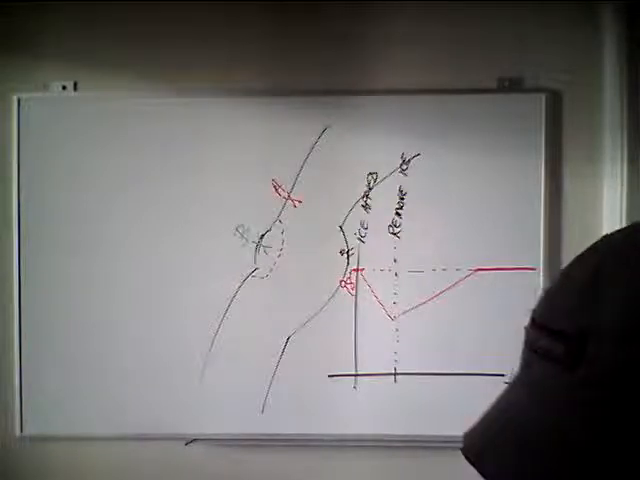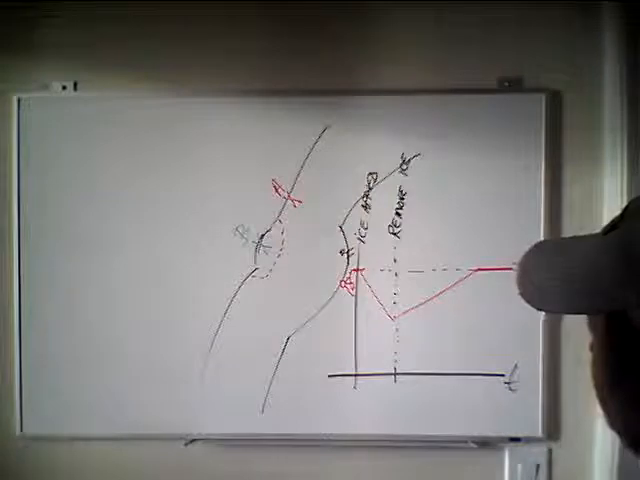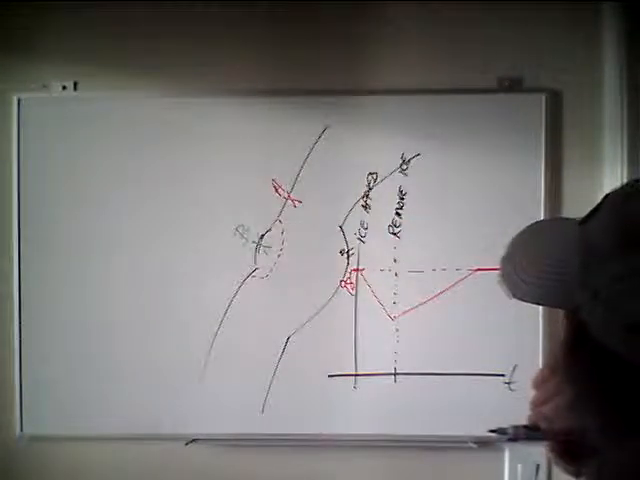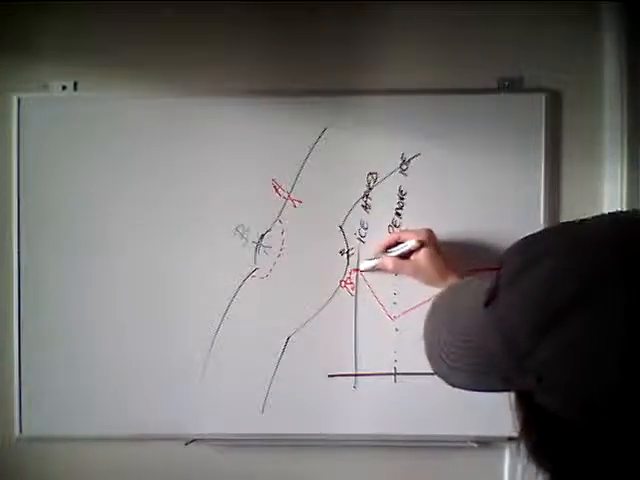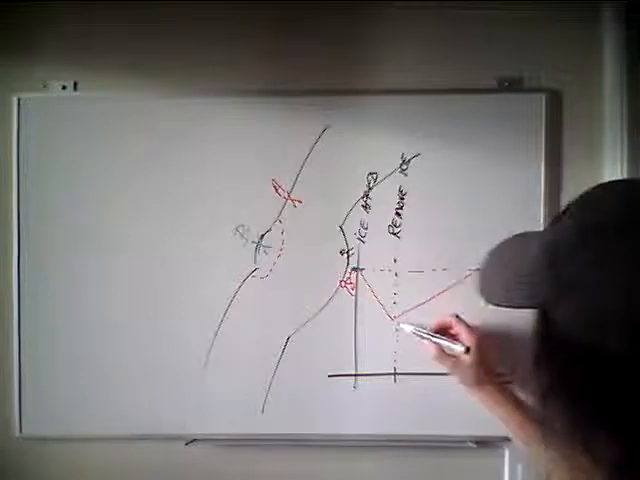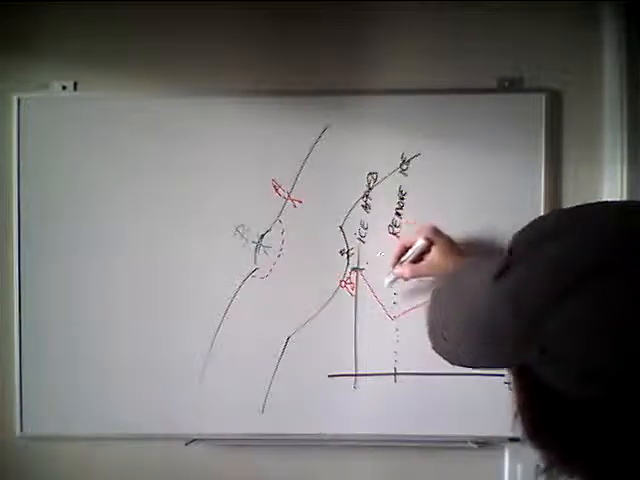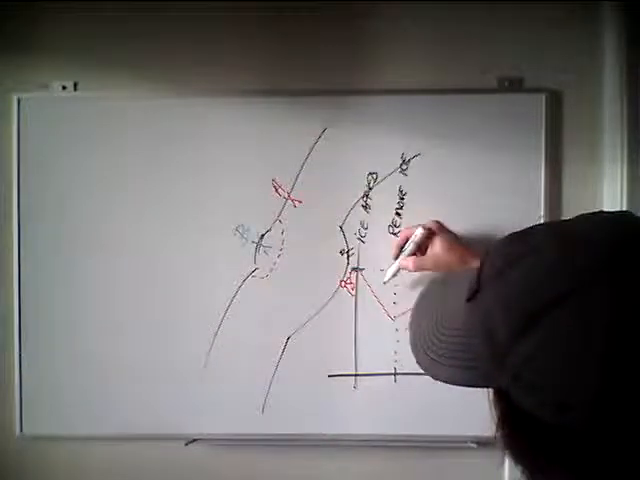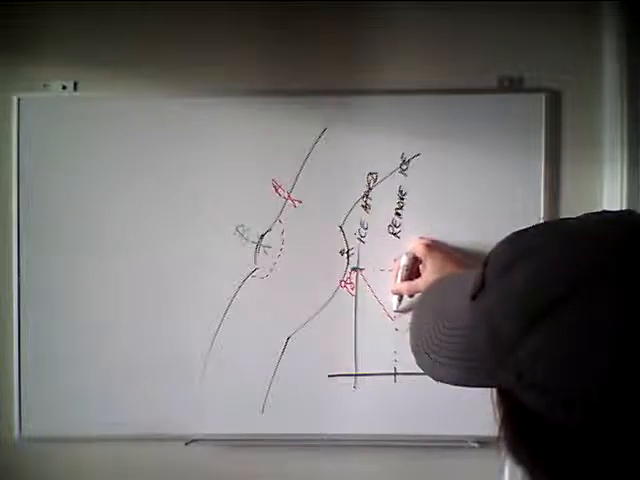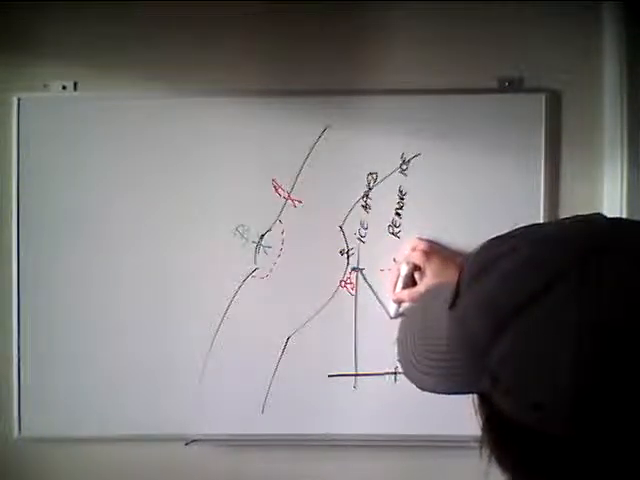Okay, so then for a bomb tissue, we would think that what would happen is it would be here, right? And it would go down to either here or possibly somewhere slightly above it. But let's just pretend it goes down to here.